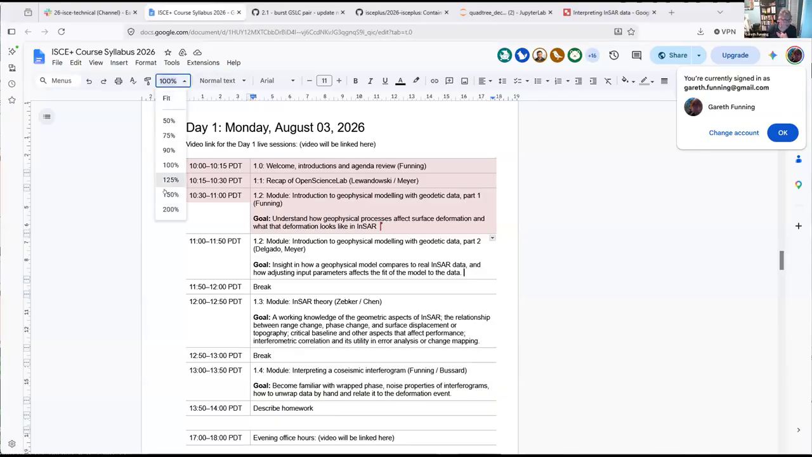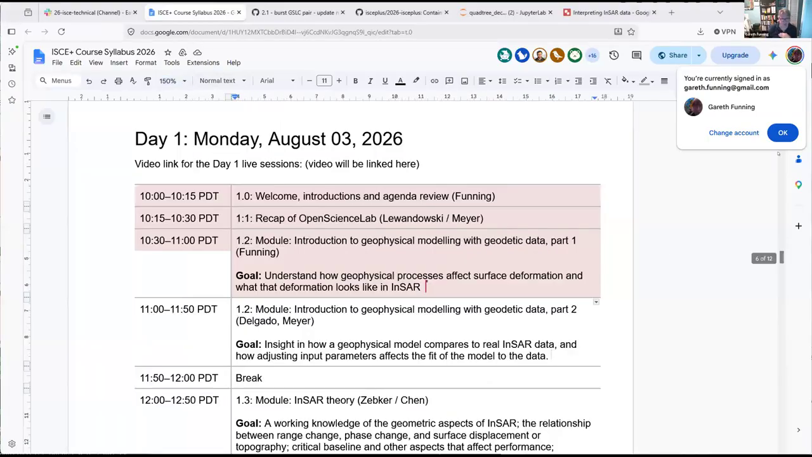I will start, I think, by sharing my screen here and showing you what the syllabus is for today. So here we are. This is the syllabus document, and you all have access to it. It's linked through Moodle if you can't find it.